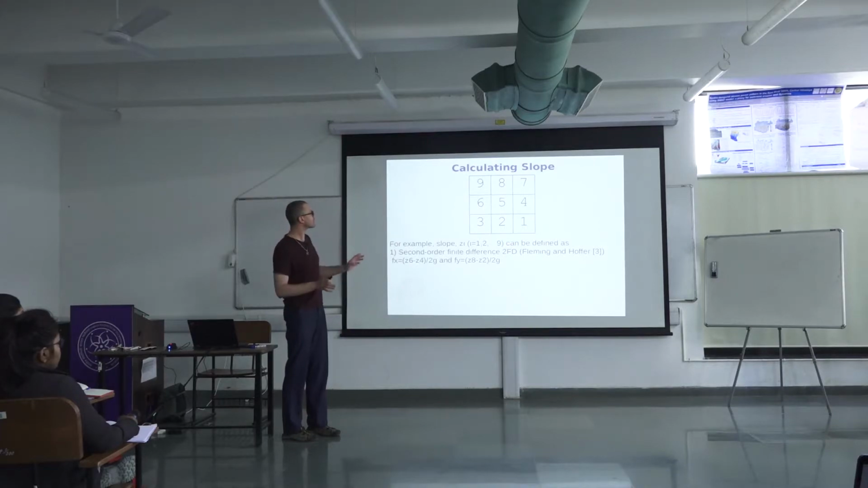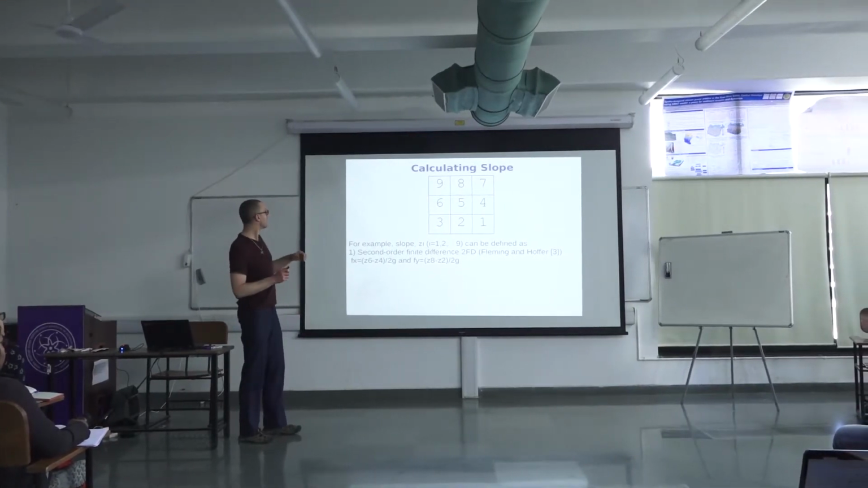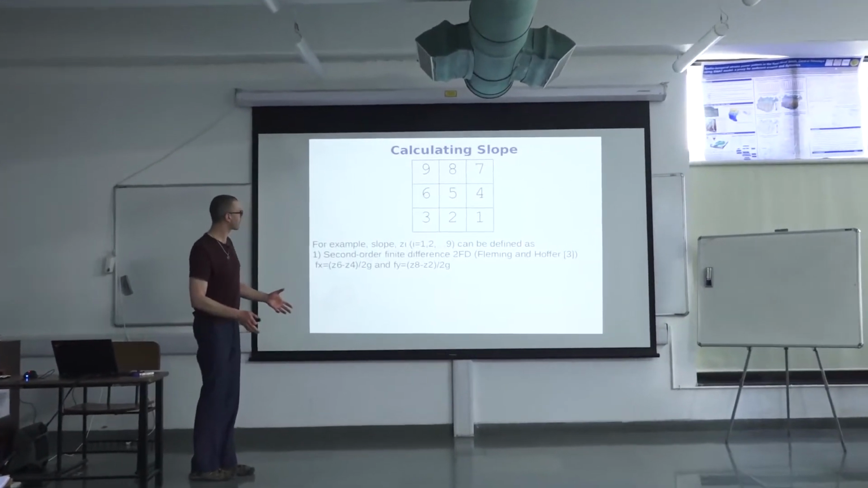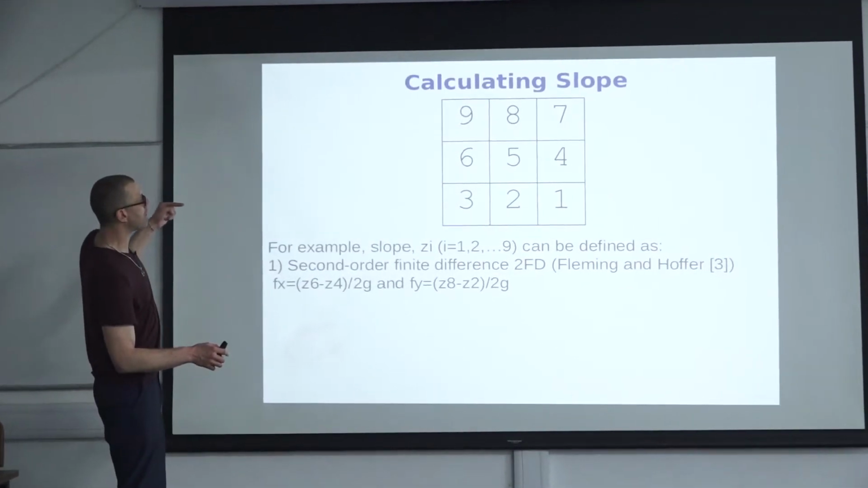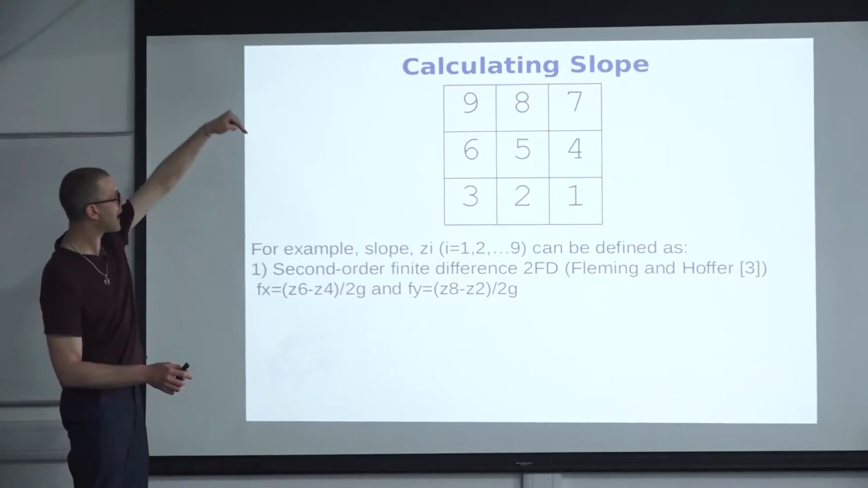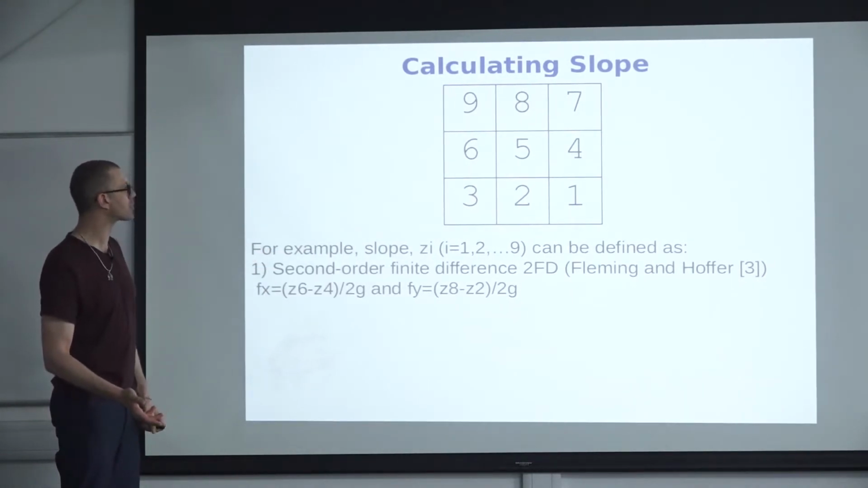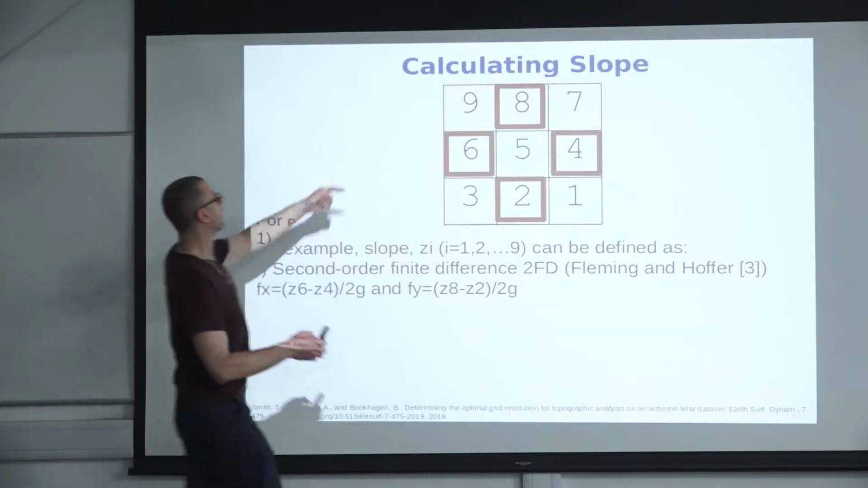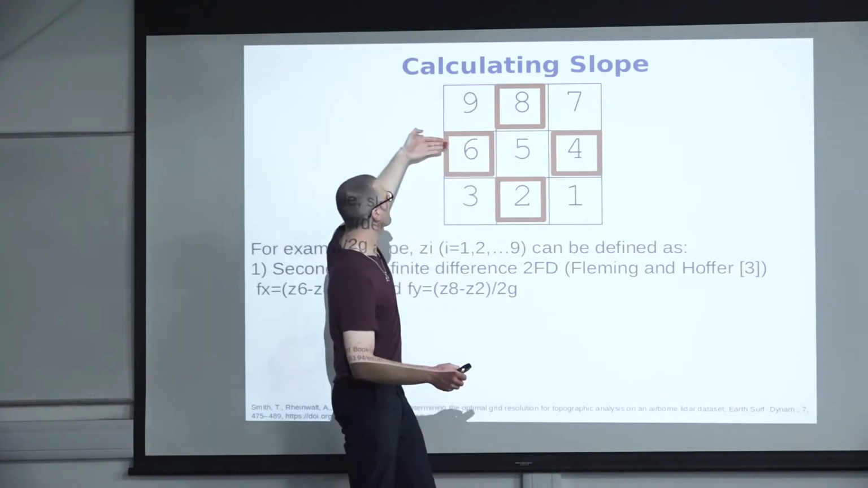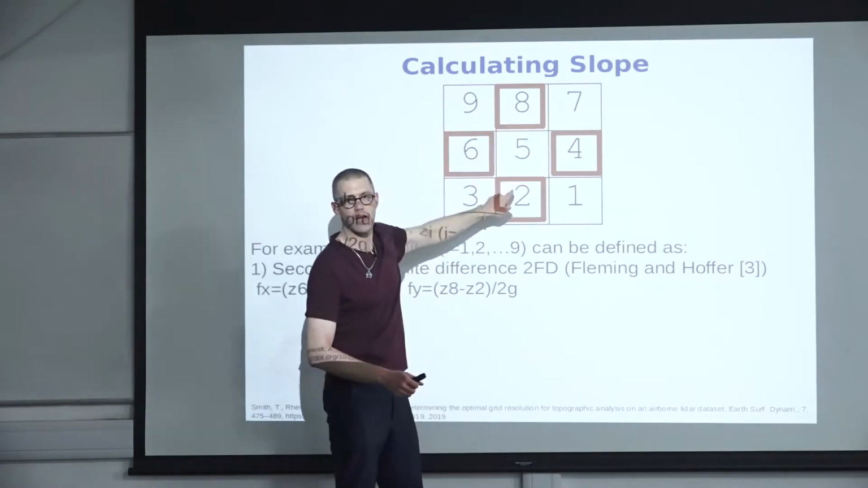So by definition, you take the surrounding 9 pixels. And if you want to calculate the slope, the big question is always, how do I derive the slope in the X direction, and how do I derive the slope in the Y direction? The most classic approach is to just take this line for the X direction and the upper one for the Y direction.